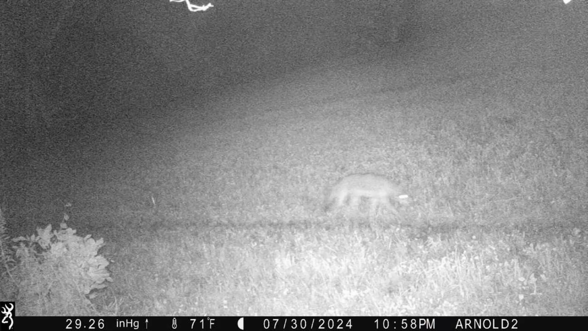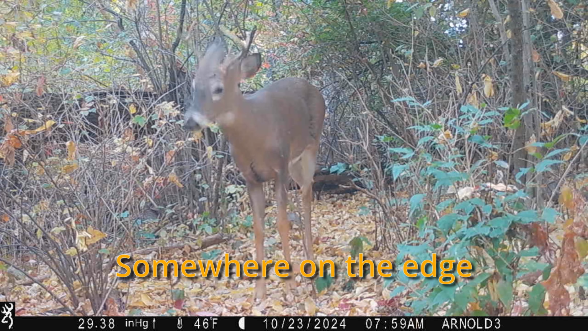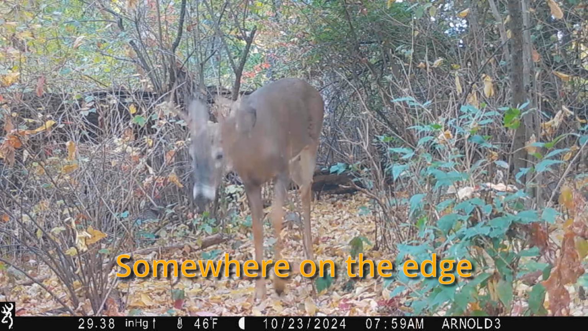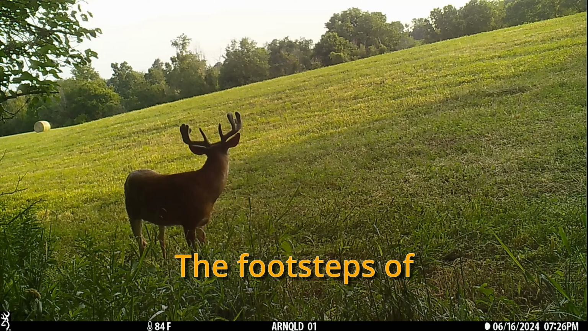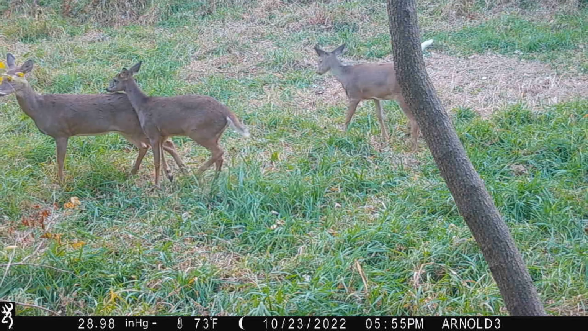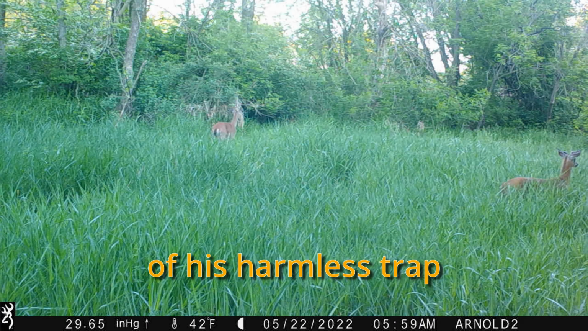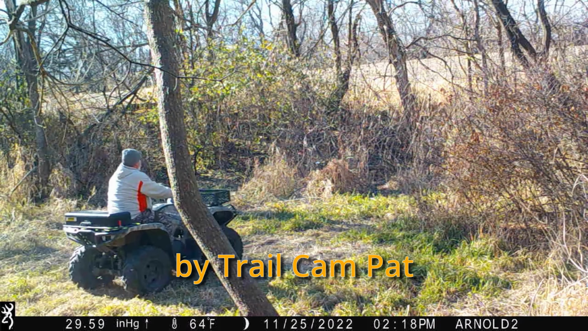Even a bobcat was found. Glimpse with your phone local habitat. Posted on Facebook by Trail Cam Pat. Somewhere on the edge of woods and field, the footsteps of white-tailed deer revealed. Videos the gain of his harmless trap, collected each week by Trail Cam Pat.